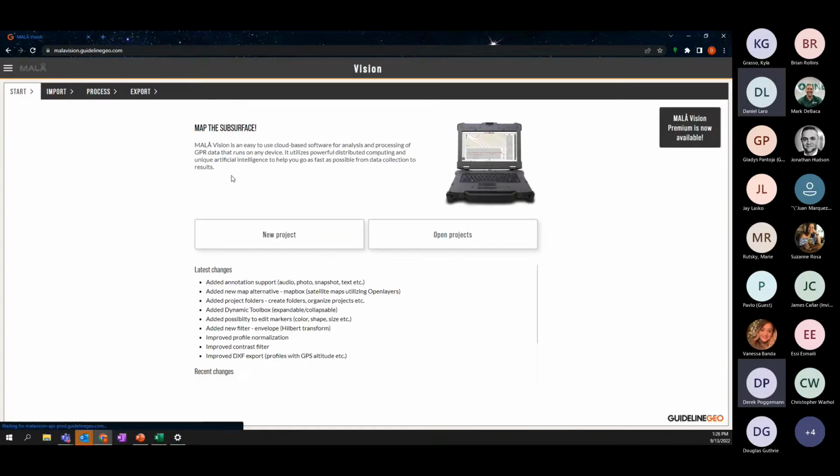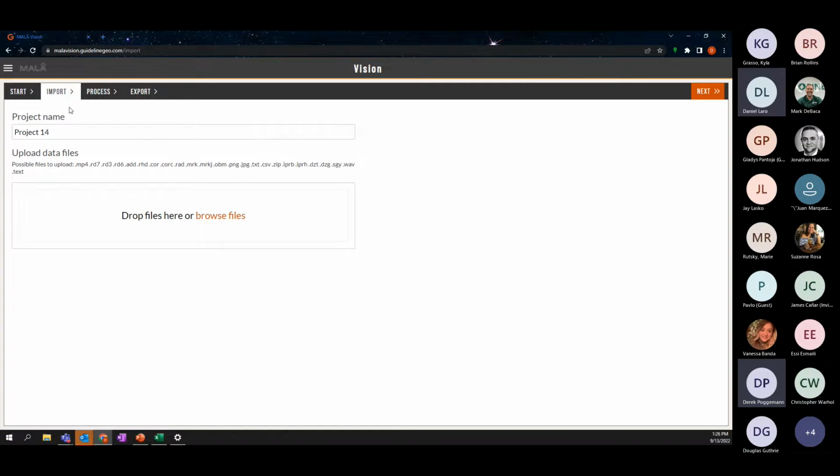After loading in and logging in, you're brought to the splash screen. On this splash screen, we see new project and open projects. Anything we've done in the controller app, what I was just showing you, we can export directly into Malavision, and that will go into open projects. We can also create a new project with old data we have or with data from competitor systems. If I click new project, I can name the project, and this is where I would drop my files in to start exploring them.